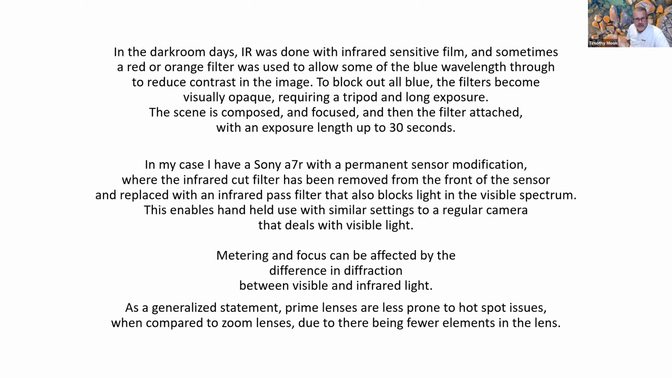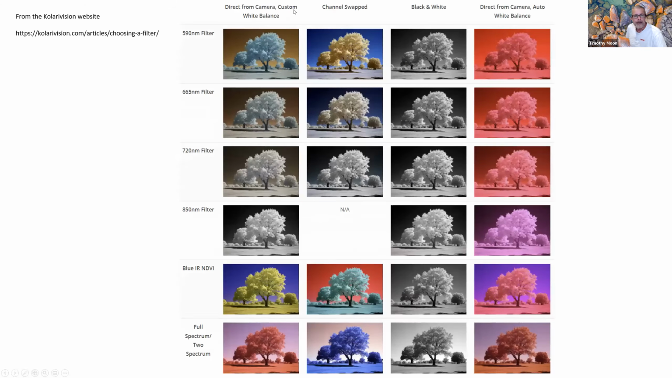All right, so that's all the technical stuff out of the way, and then we can have a little bit more chat about some images and what we can do with them. To get your camera converted to infrared, there's two places in the US which are probably the best.